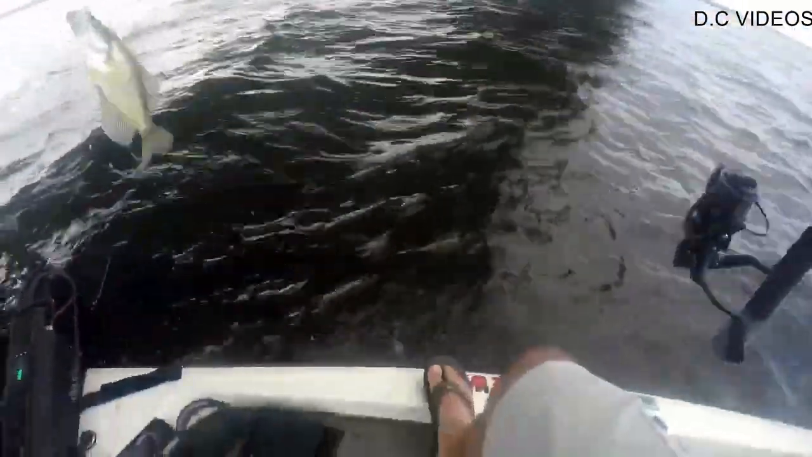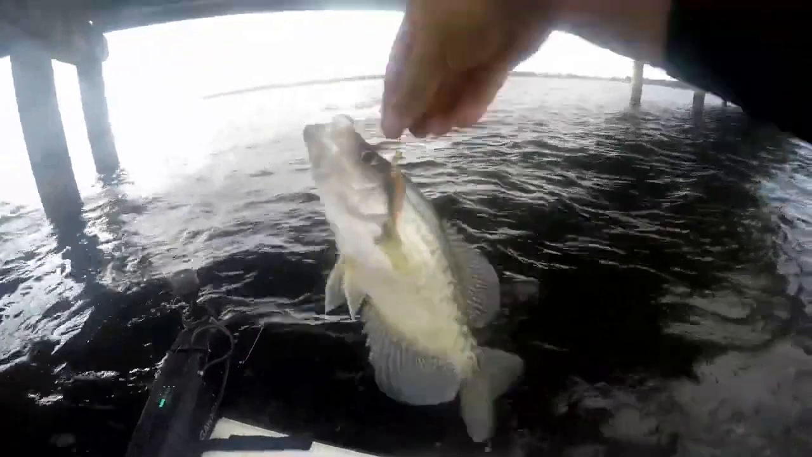There he is, got him that time. I missed him first time. As you can tell, boat control is super important. Oh, hooked him in the back. Funky hooked him. He's probably a keeper.